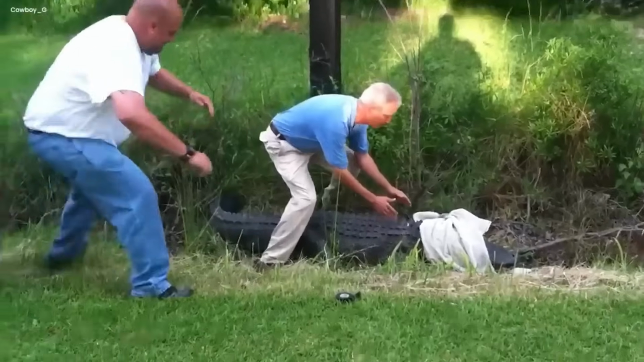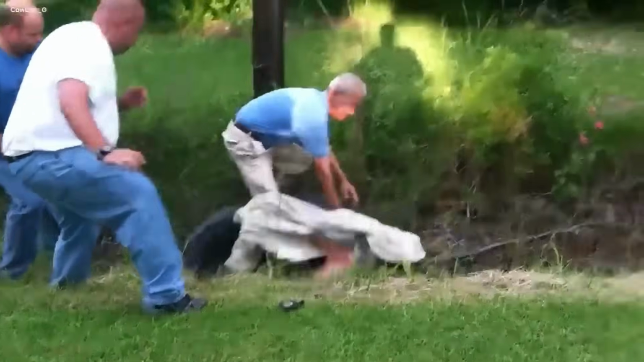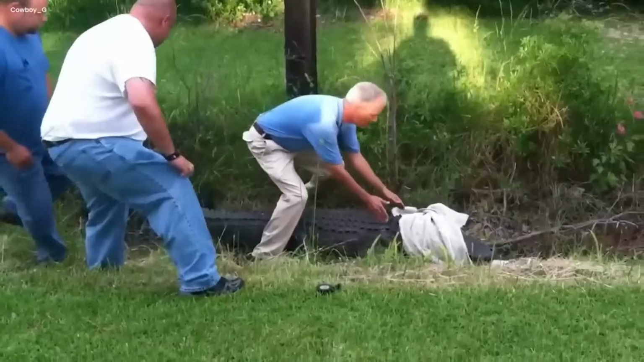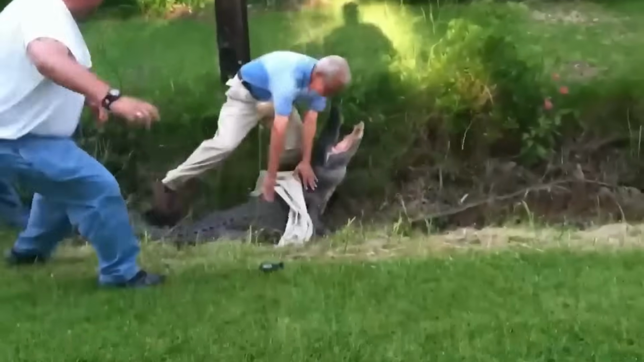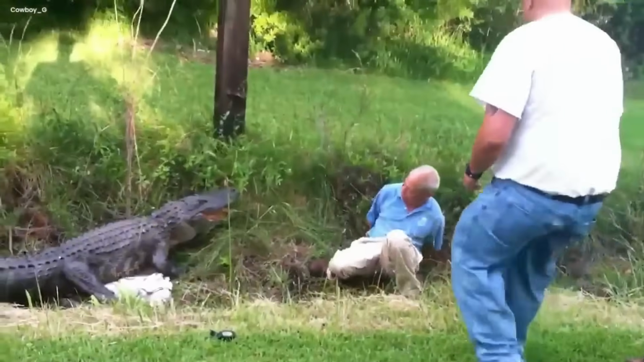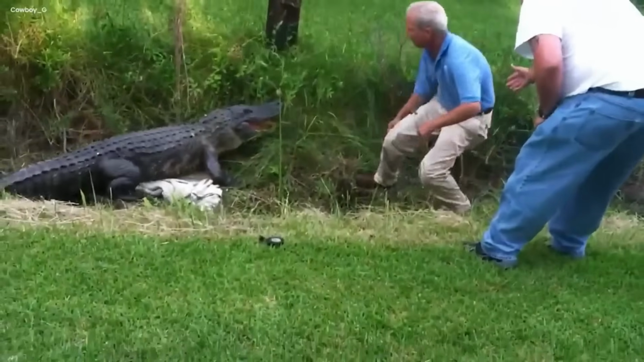This scheme didn't go according to plan, and the man who was all set to grab its tail from behind fell into the alligator's trap. The moment he tried to take hold of its tail, the alligator snapped at him, grabbed him by his shirt, and bit his hand. Though the grip was loose, the man managed to escape the wrath of this unruly beast.